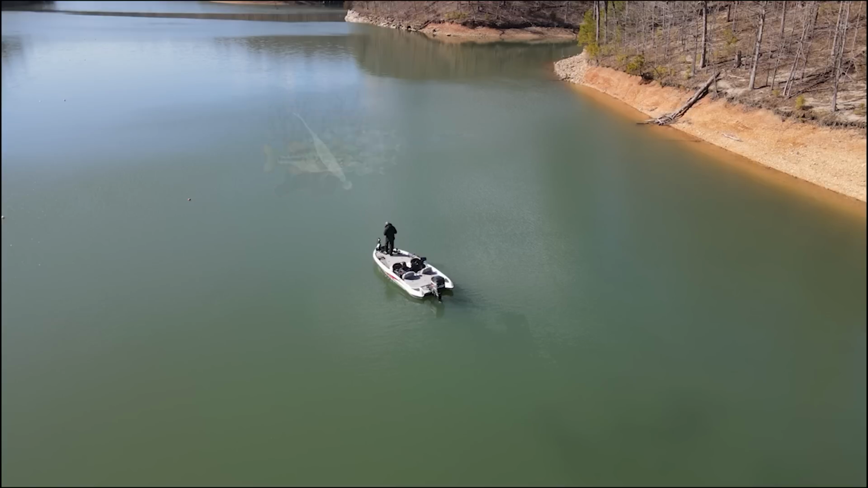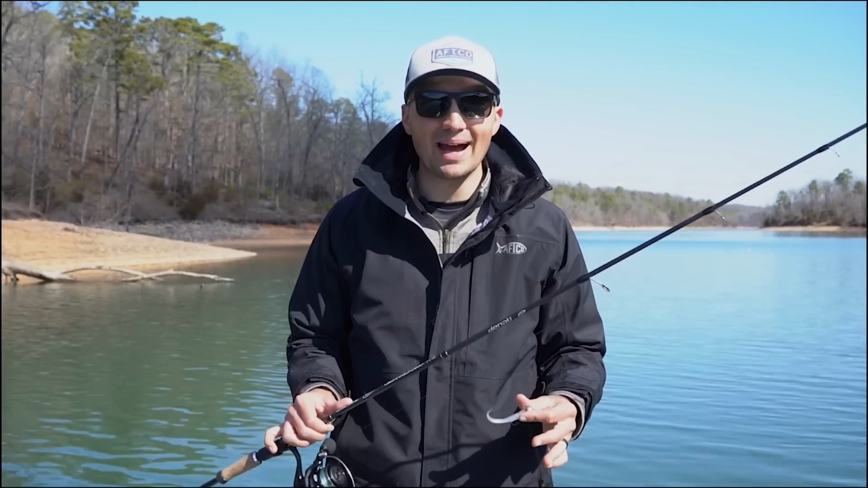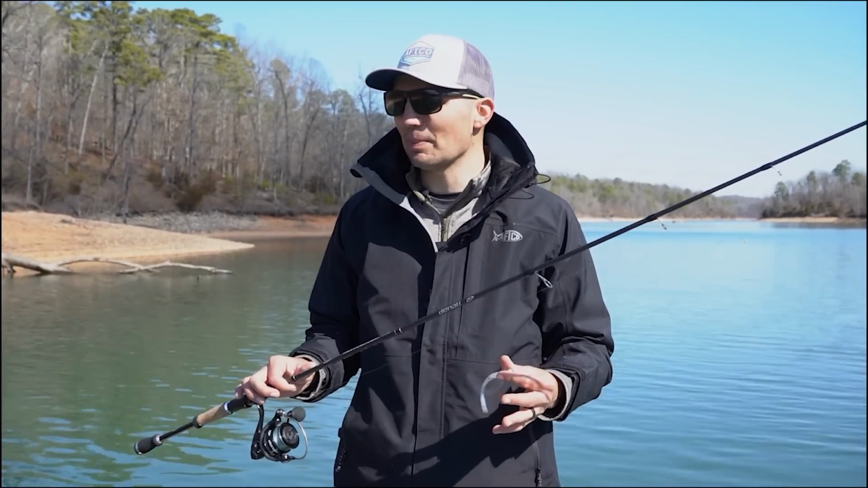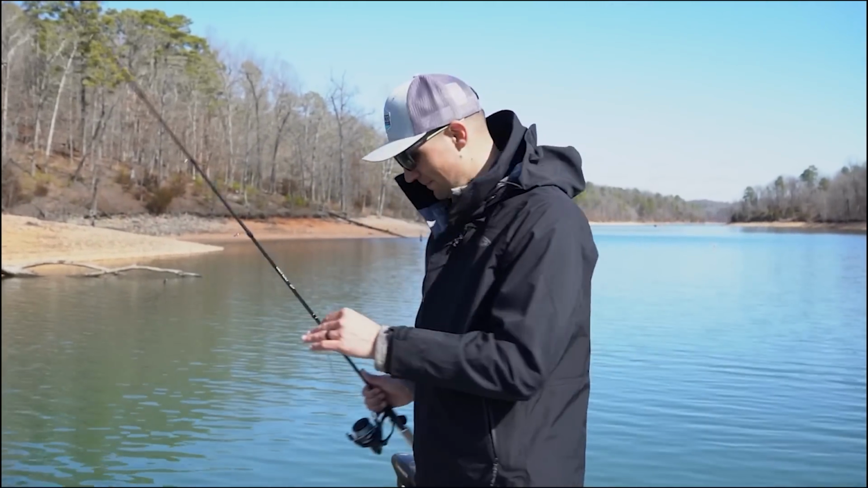And I'm just throwing that Damiki rig over there and they're sucking it up before I can even see them eat it half the time. So really good pattern we have going. And this is something I think I can replicate on any of these isolated pieces of cover if I keep following the shad.